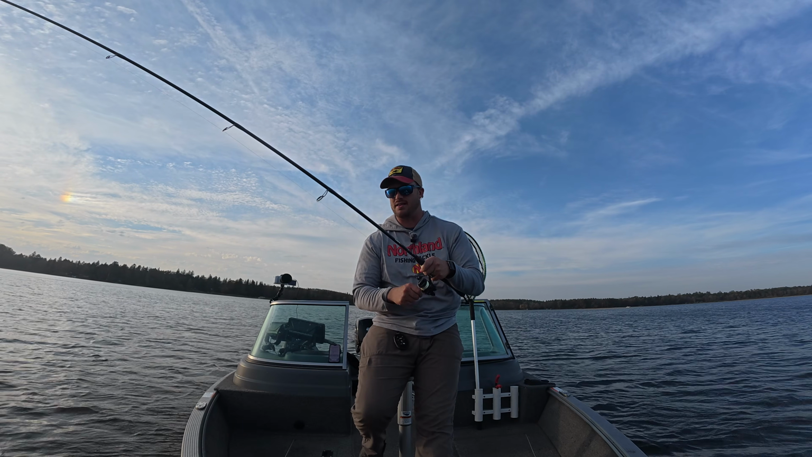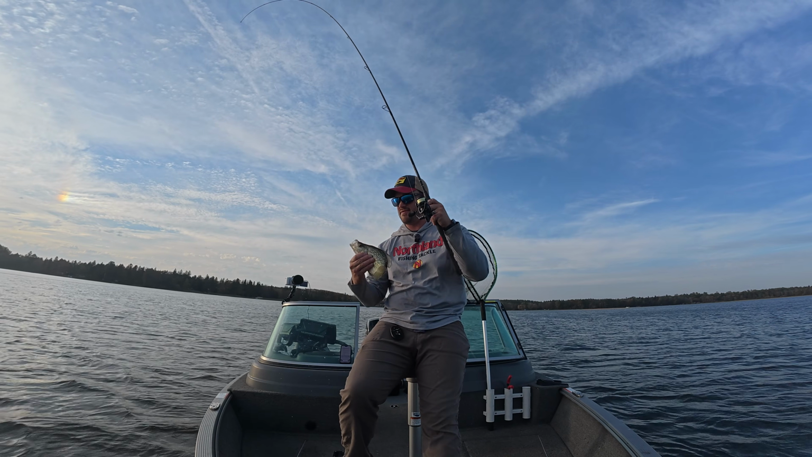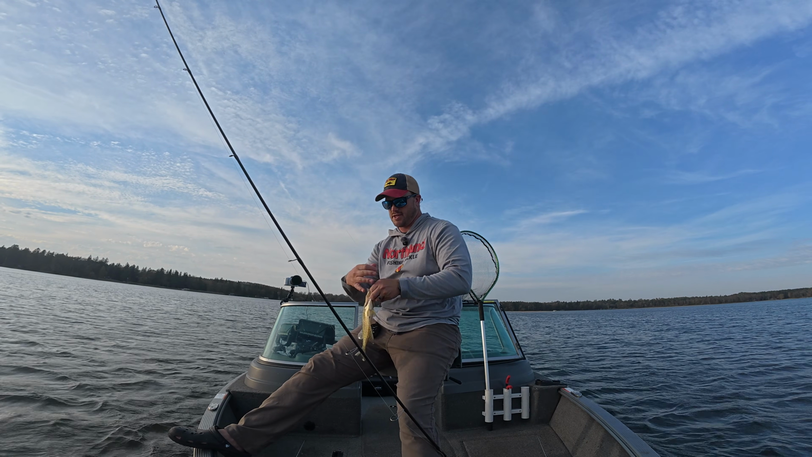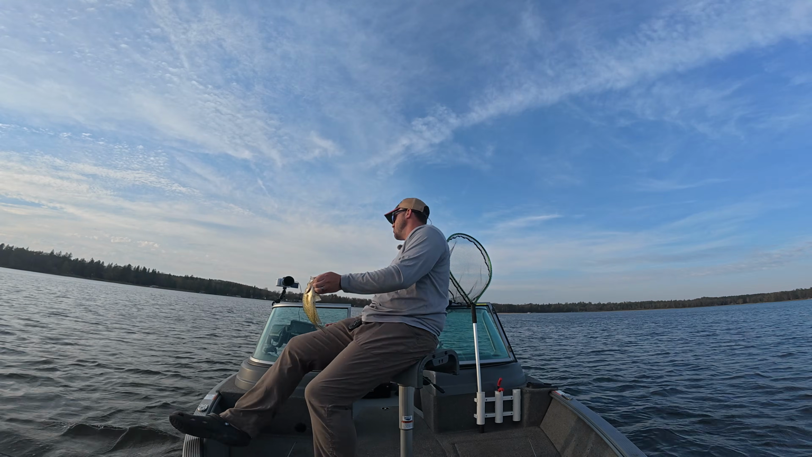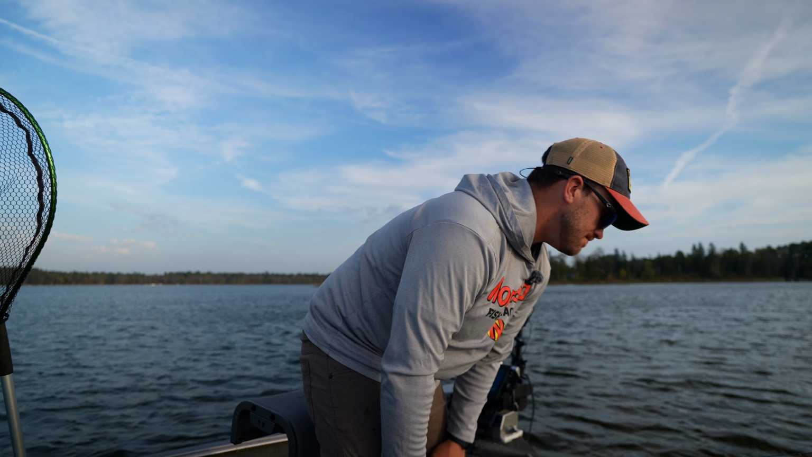Honestly, I could probably just spot lock and fan cast, drop with a slip bobber. Still a decent fish, honestly. With how some of those nipped at it, I thought this might be a smaller fish, but an okay average size. These aren't trophy lakes necessarily. This one's more high abundance. I just wanted to go catch some fish so I could show you guys.